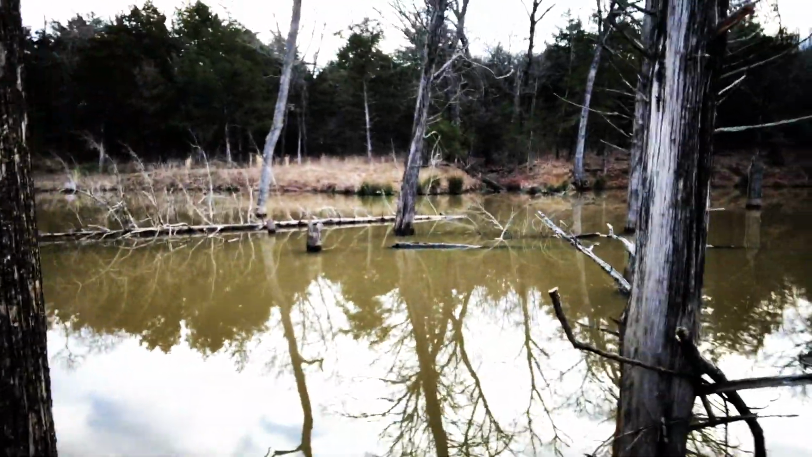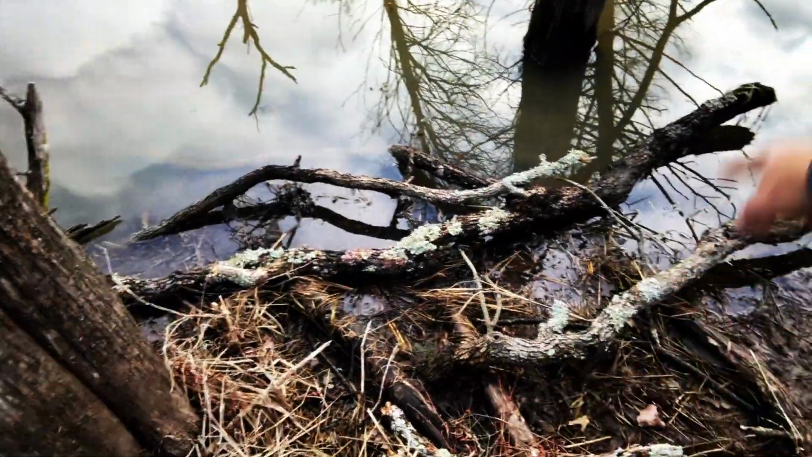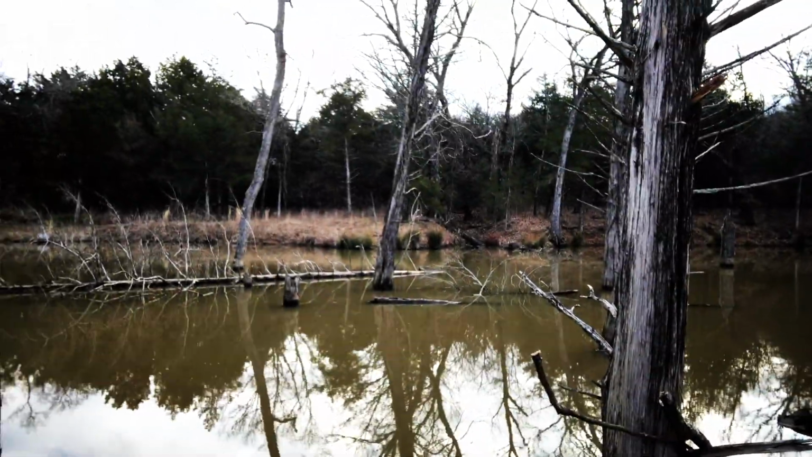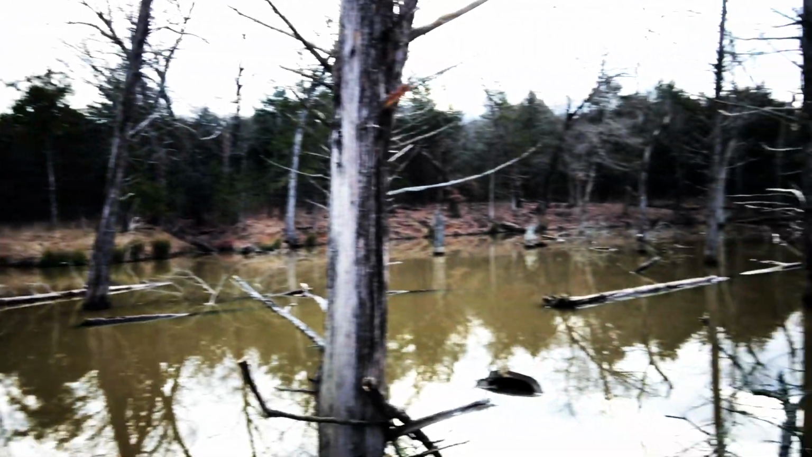What's really cool is if you look at that tree right there, you can see how much the water has receded. And even here on the shoreline, you can see how much it's gone down. And that's only been 18 hours of drainage. And I've only put 2 holes in the dam.